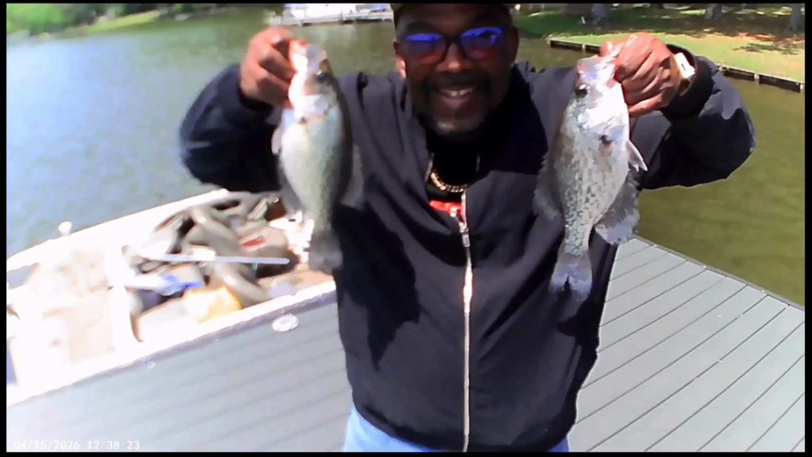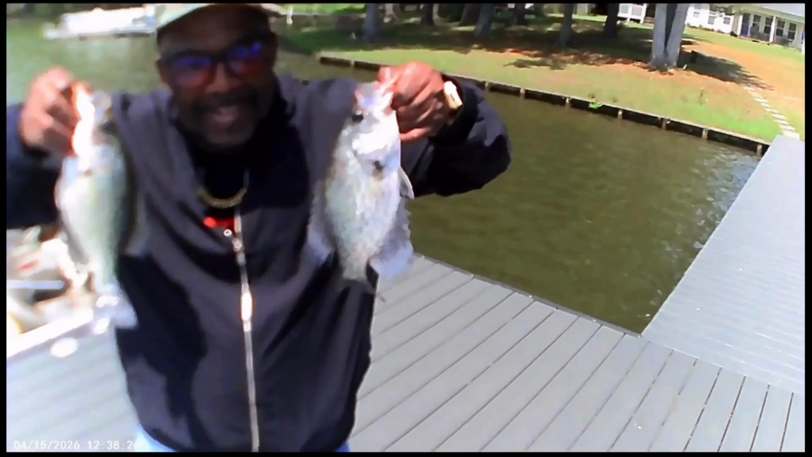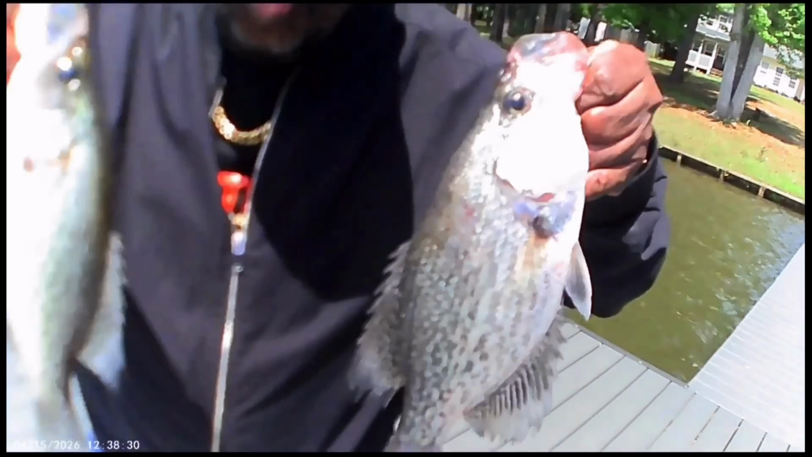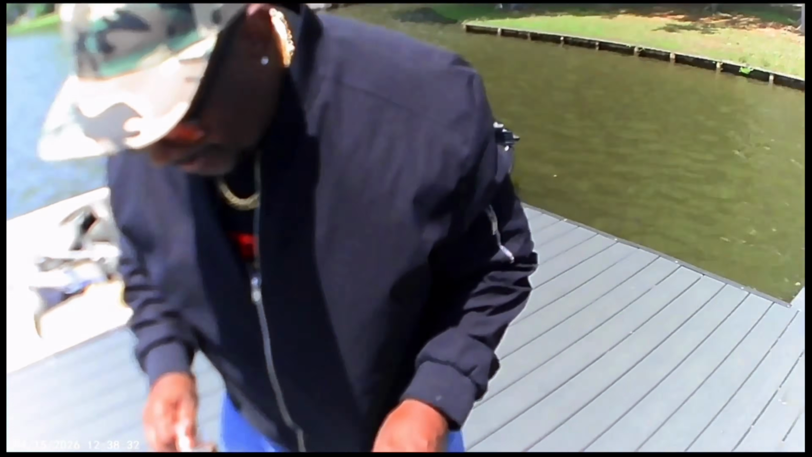Knip, you catching more of these? They out here. But sure enough, tasty crappie.